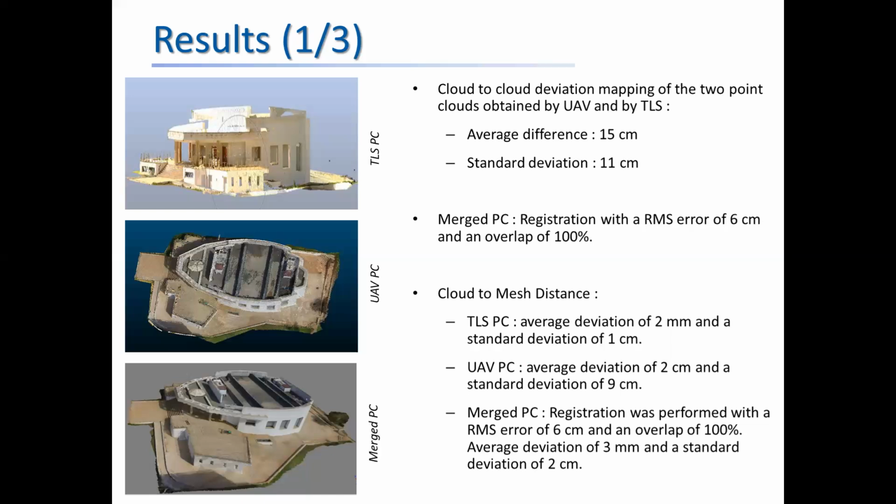The merged point cloud has been realized with an RMS error of 6 centimeters and an overlap of 100%. And we obtained an average deviation of 3 millimeters and a standard deviation of 2 centimeters.